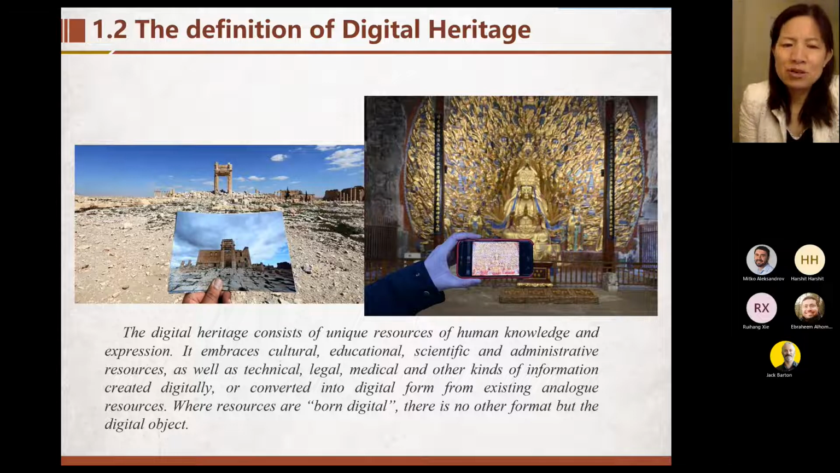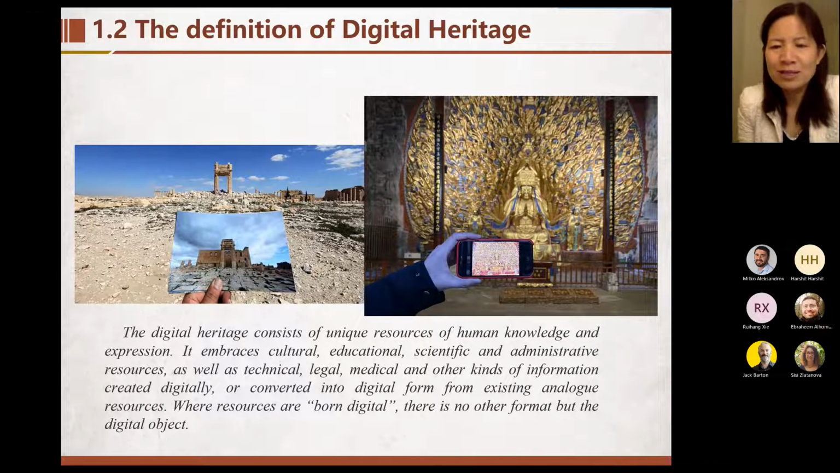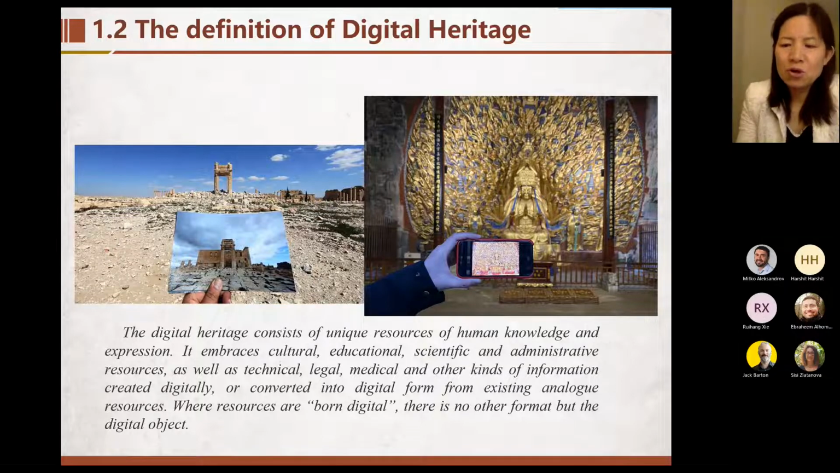It embraces culture, educational, scientific, and administration resources, as well as technical, legal, medical, and other kinds of information created digitally or converted into digital form from existing heritage. Recently, digital heritage is very popular. We do some research based on these digital resources, and digital heritage is the research object for my research team.